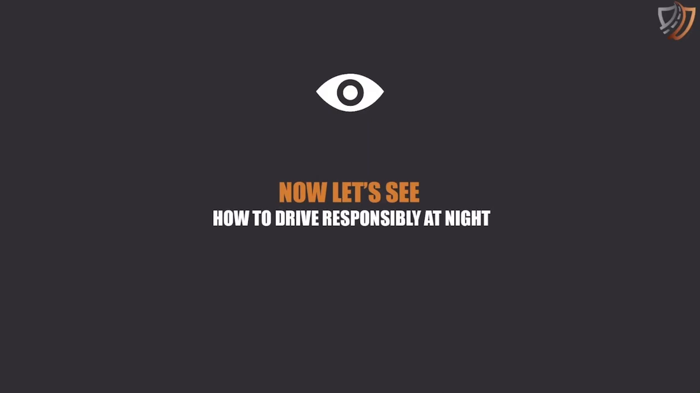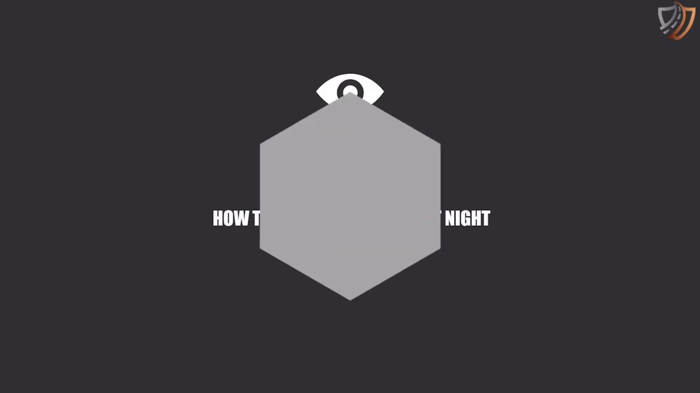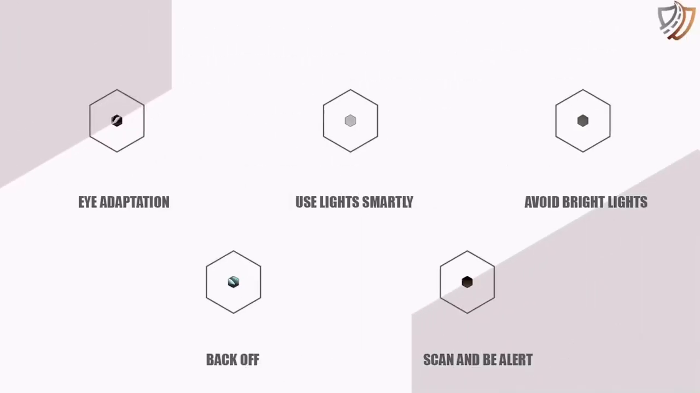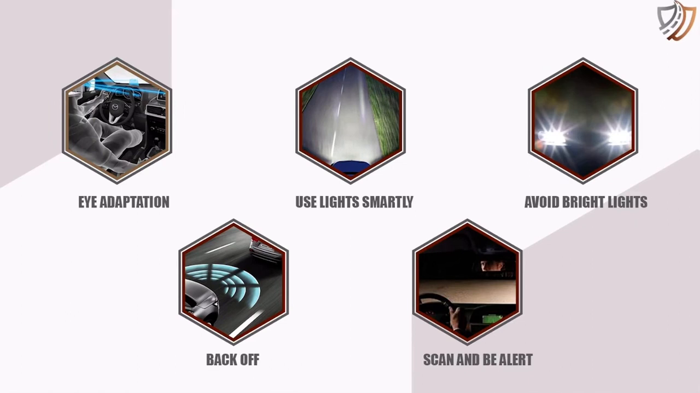Now let's see how to drive responsibly at night. There is much that drivers and riders can do to minimize the after-dark dangers. The effective measures include: eye adaptation, use lights smartly, avoid bright lights, back off, scan, and be alert.